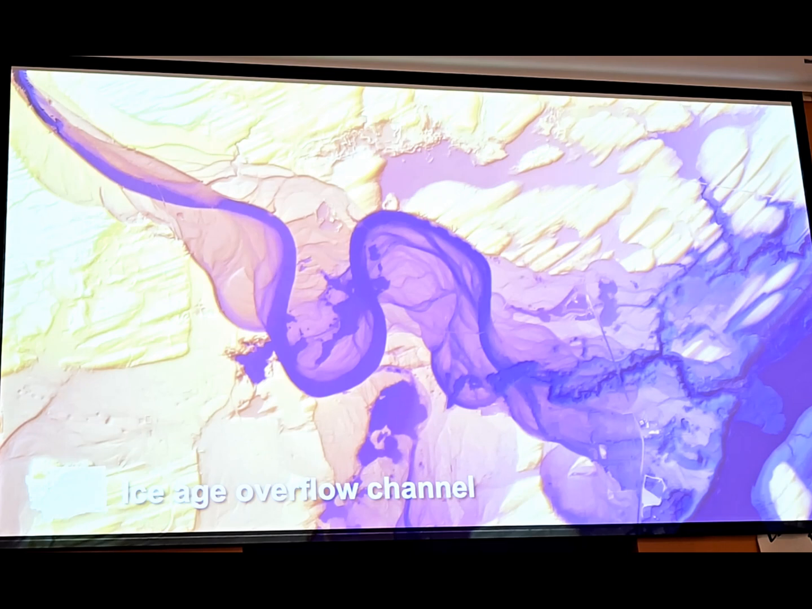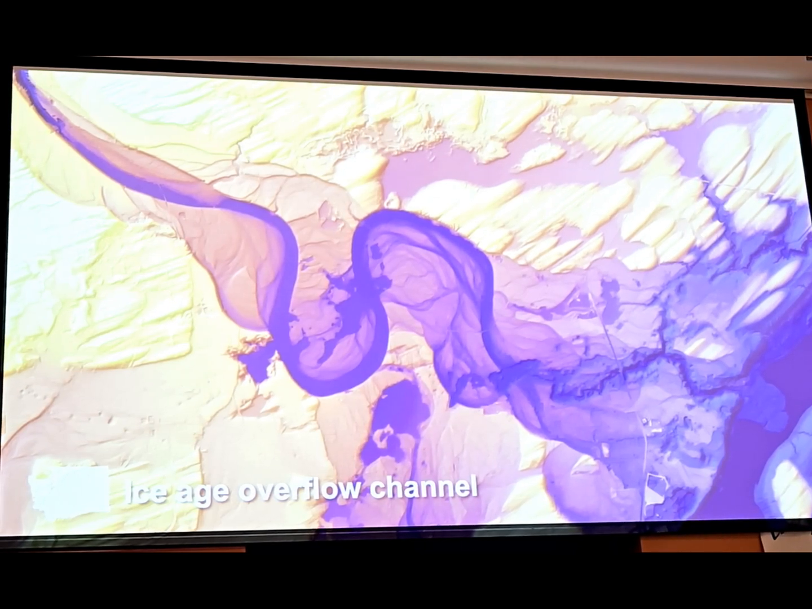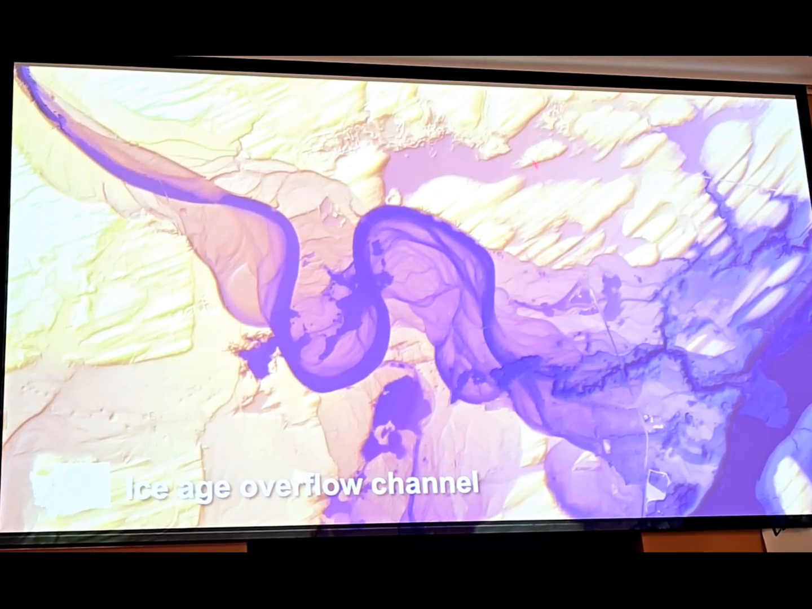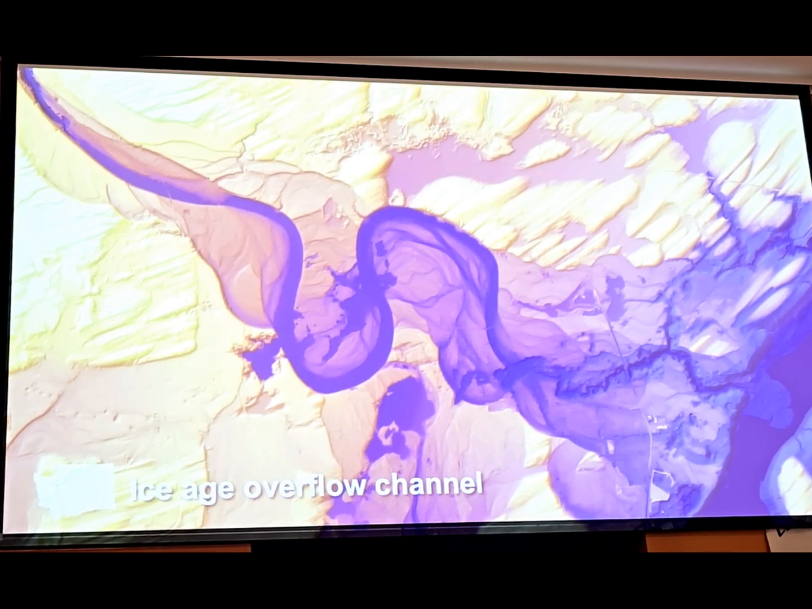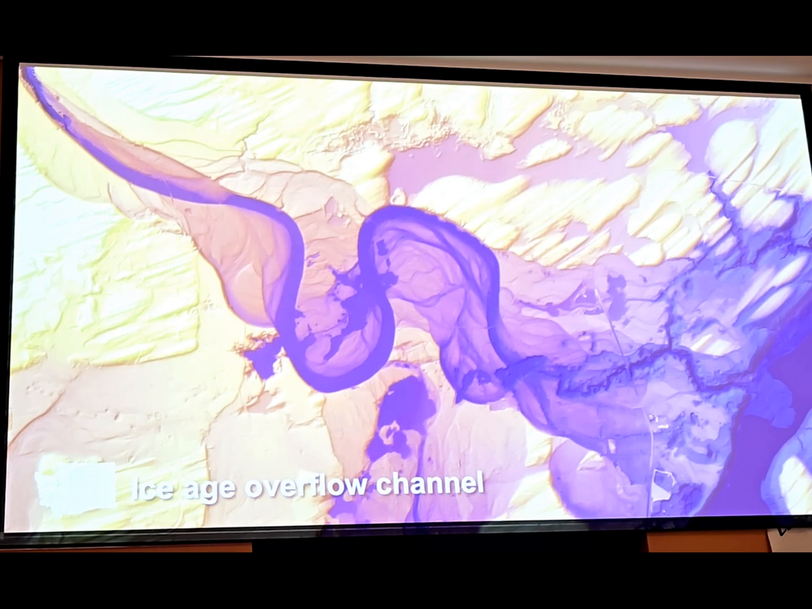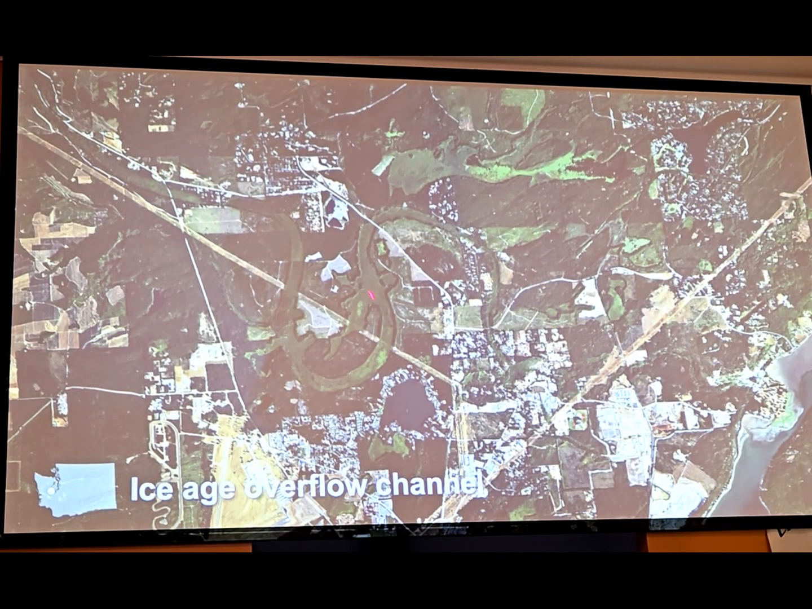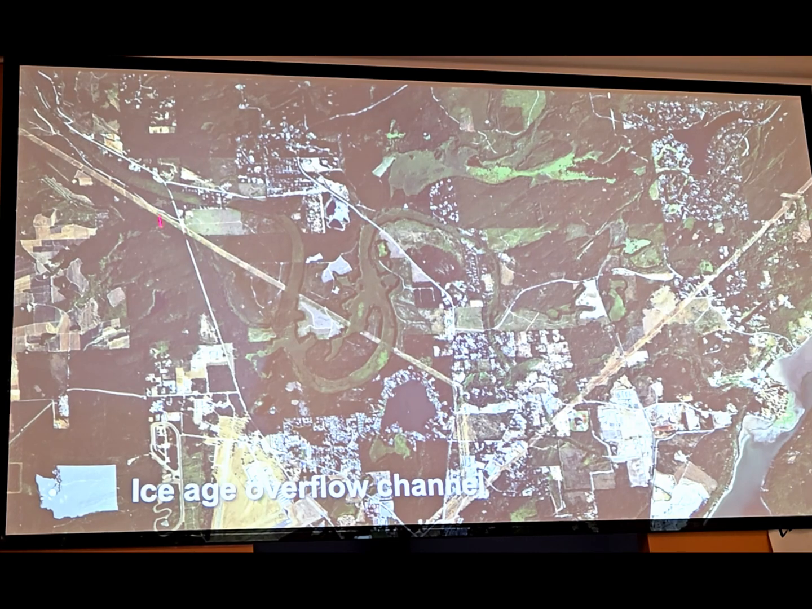So there we go. This is a really large overflow channel that cuts across the land near Shelton. I actually drove across this today coming up here on Highway 101. You can see drumlins, eskers, these little snaky things, kettle lakes, all sorts of different things in this image that tell us that there was a large glacier here in the past. And that area today is mostly just filled in with peat. There's no channel running through there. It's just basically a big bog. This is Highway 101, right through there.